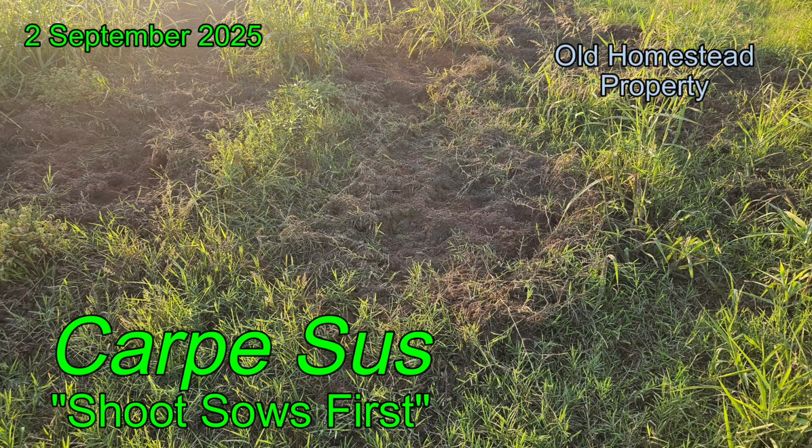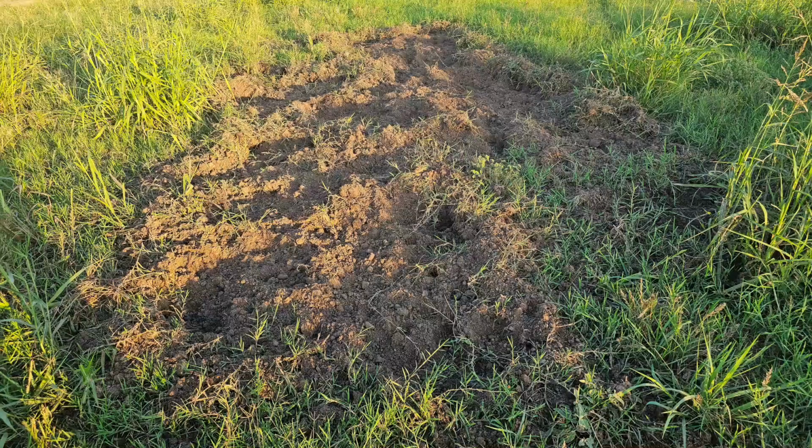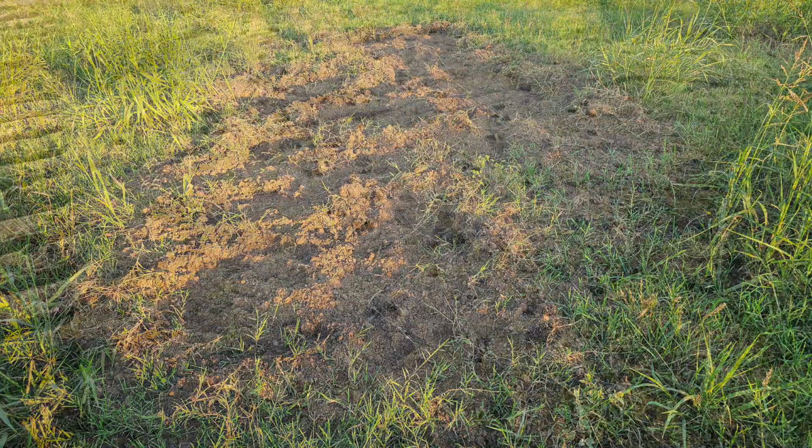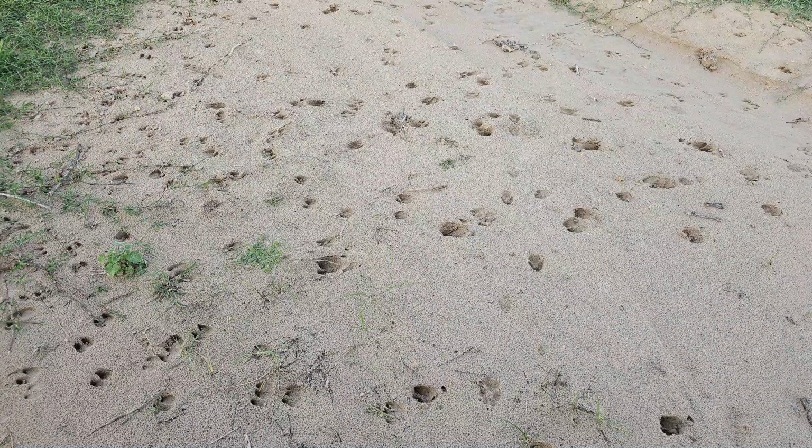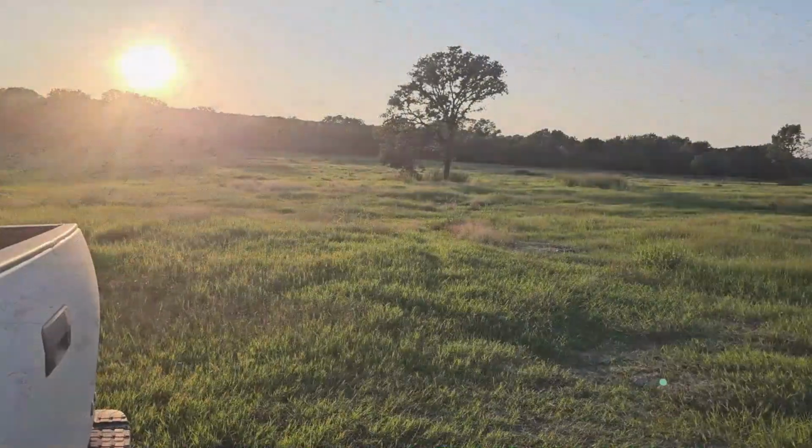Car bases when hunting up in North Texas. Landowner reports hog activity out in his newly planted hayfield, and sure enough, we've got some fresh rooting. And on some of the bare spots, we've got fresh tracks. It rained early yesterday at this point, and so those are fresh tracks.